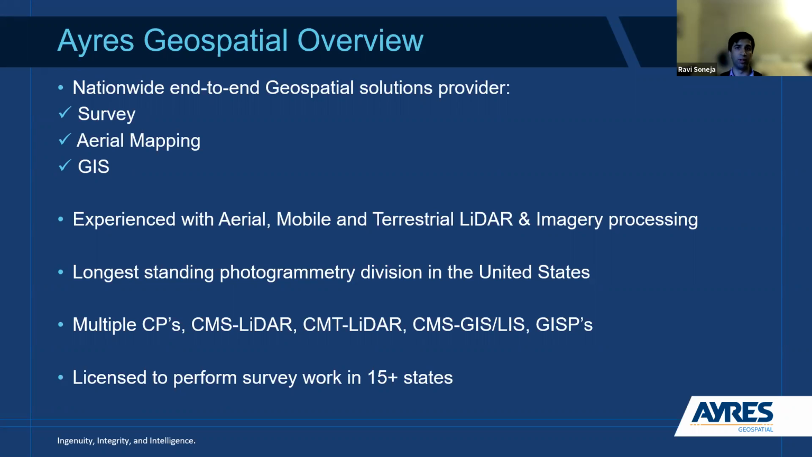Very involved as well in the ASPRS, with multiple certified photogrammetrists, certified mapping scientists, and mapping technologists in LiDAR, as well as CMSs in GIS, LIS, and several GISPs on staff. At this point in time, we're licensed to perform survey work in about 15 states, with new licensure for various states coming on all the time.